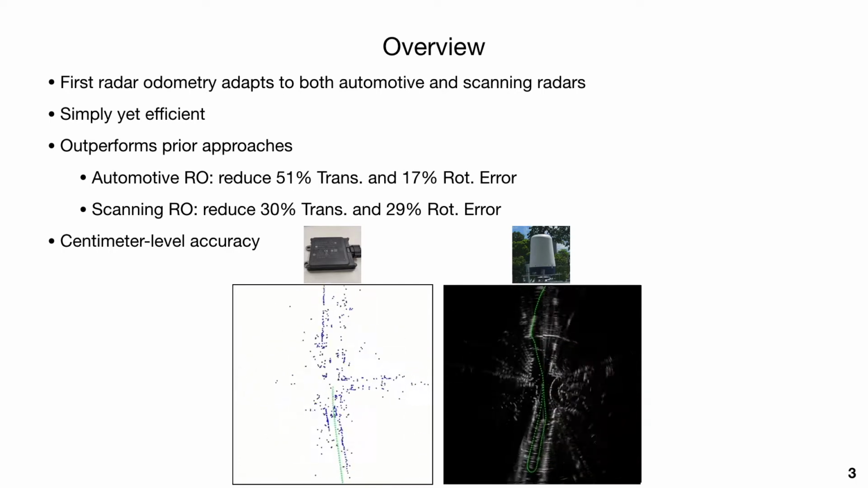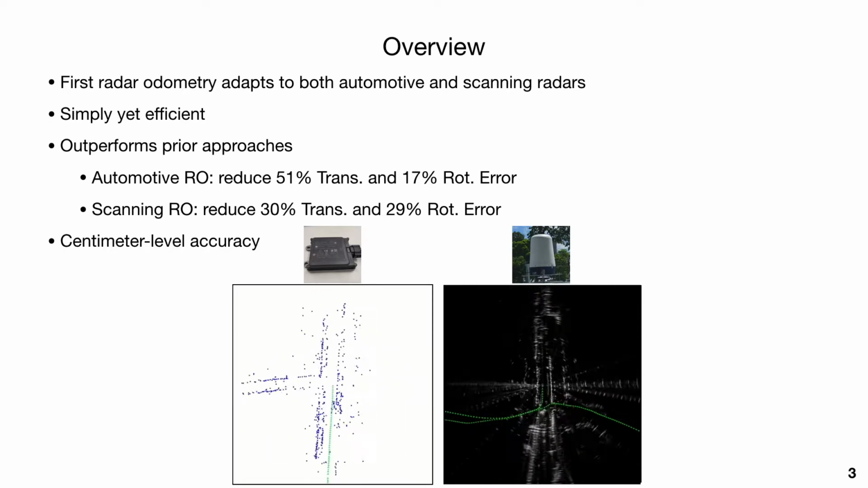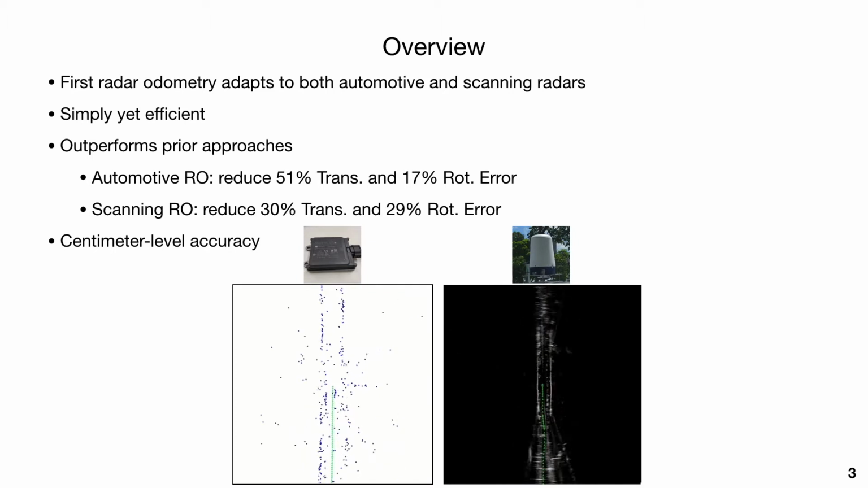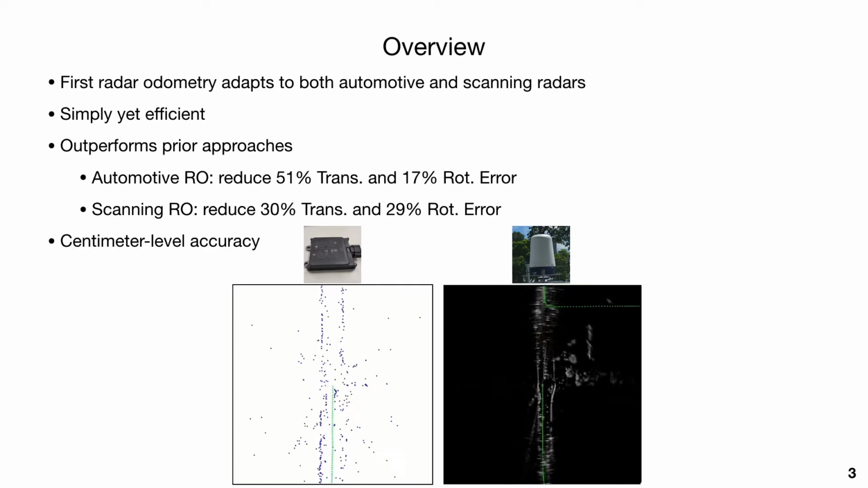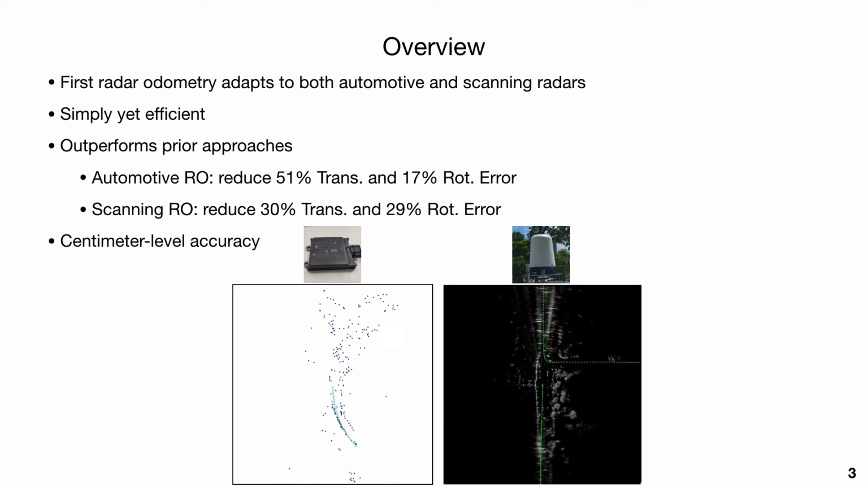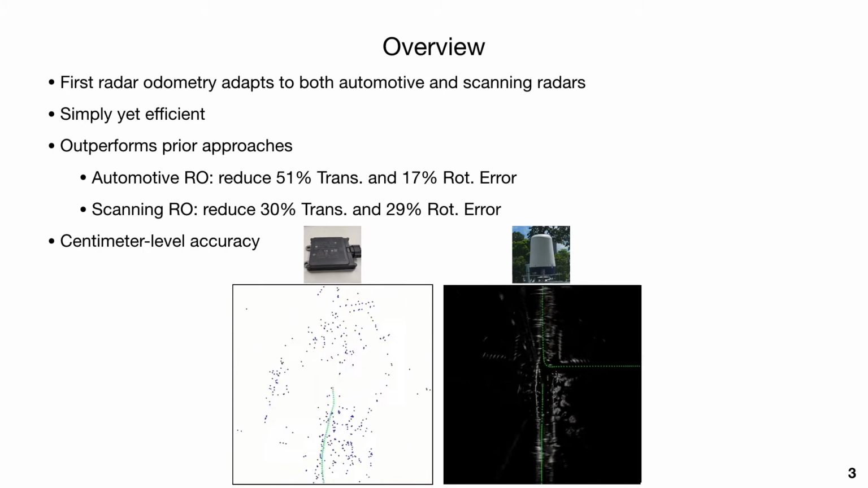respectively. With respect to previous work, our automotive radar odometry reduced 51% of translation error and 17% of rotation error. And in scanning radar odometry, our approach reduced 30% of translation error and 29% of rotation error. Also, we show that our radar odometry achieves centimeter-level accuracy as LiDAR odometry does.